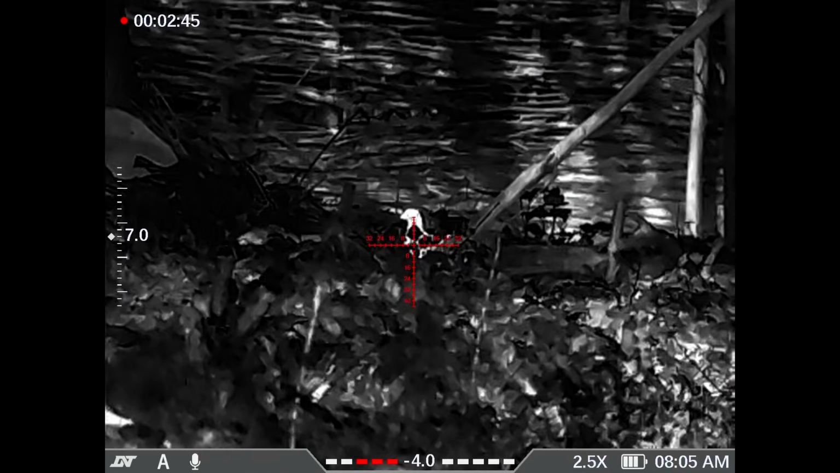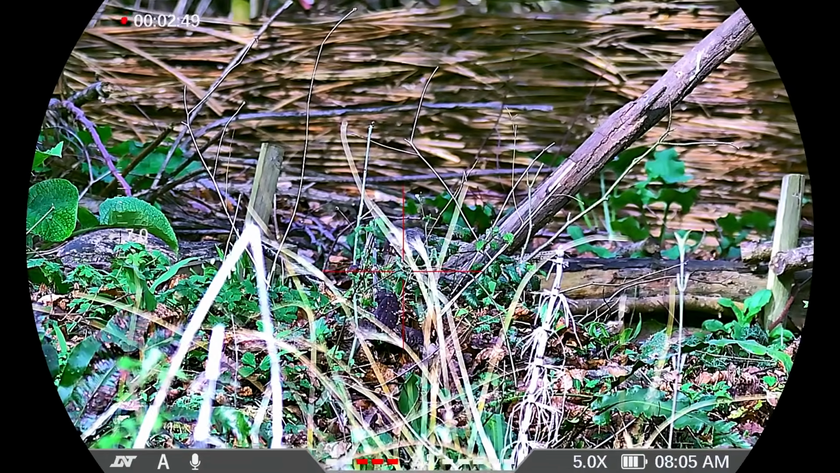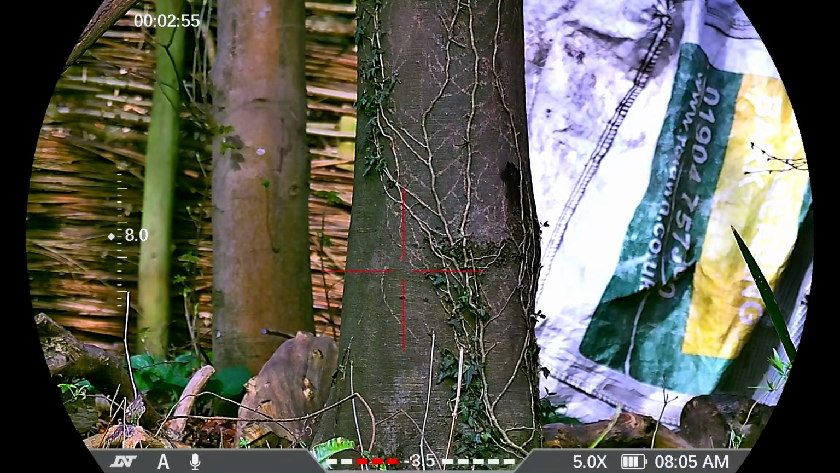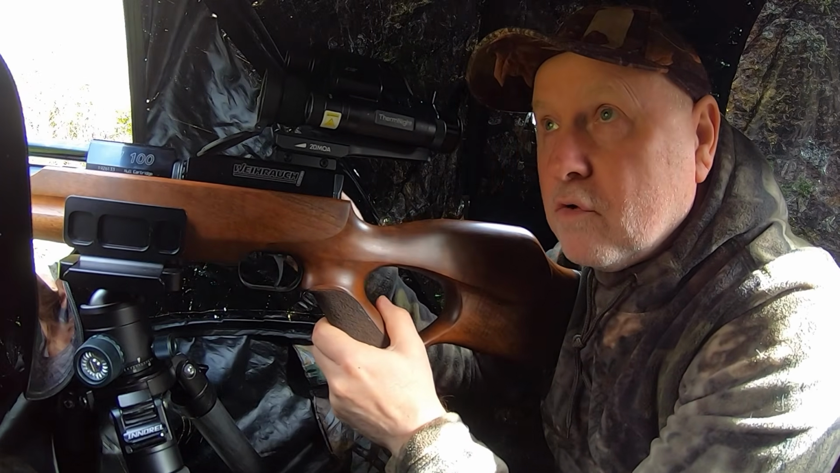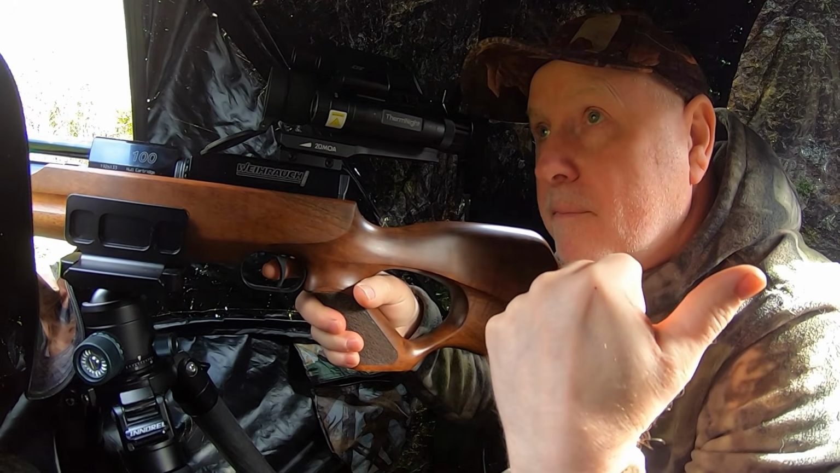Okay, there you go. That is the thermal. Could be a nice morning turnout. It's gone very slow now though, although I think I did spook that one squirrel a bit earlier maybe. Okay guys, this one totally caught me unawares. I'm looking at a pair of pheasants.